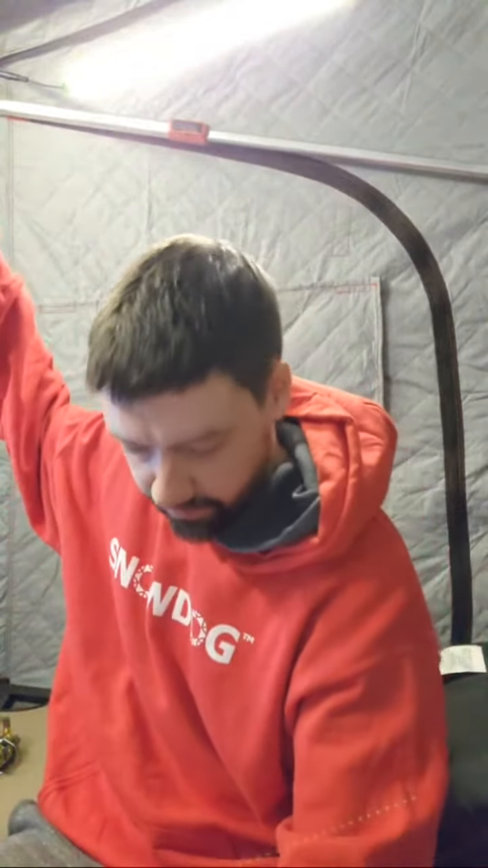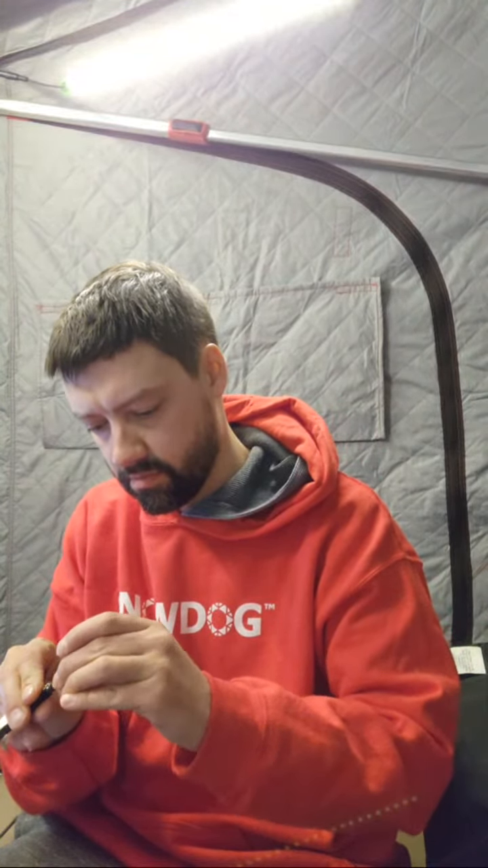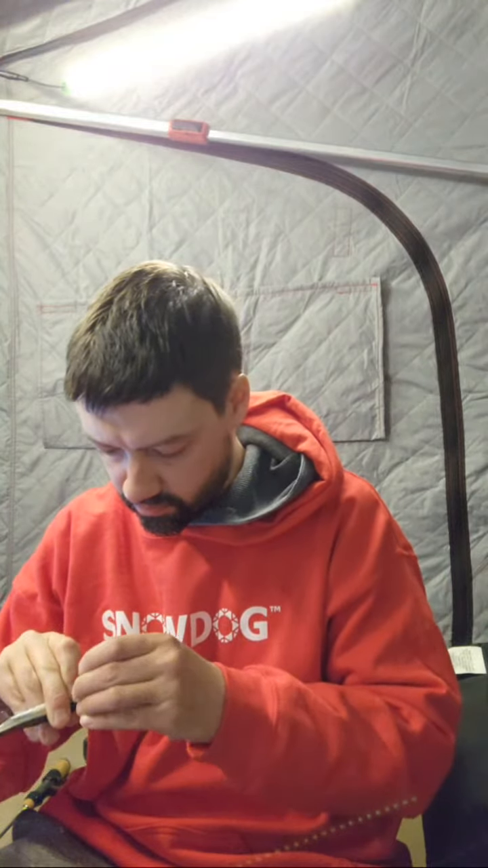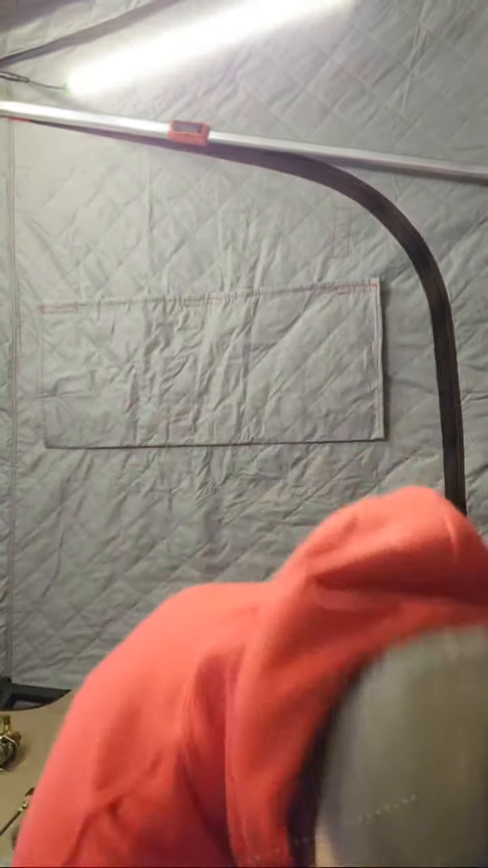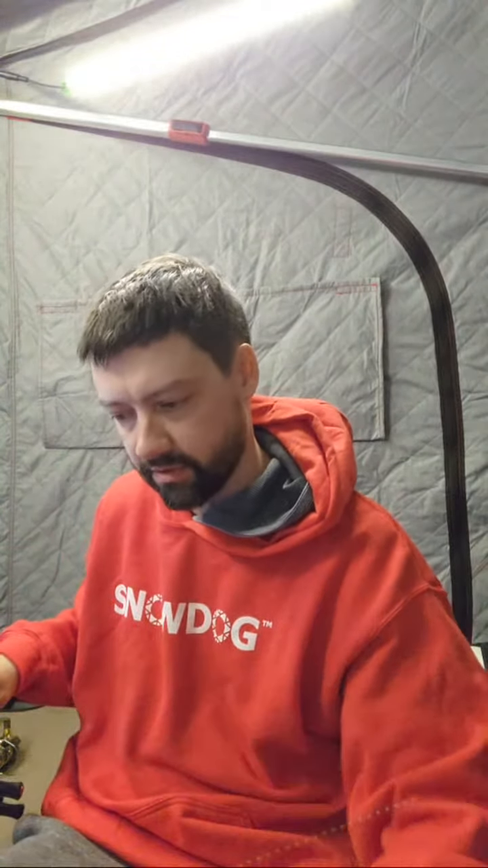Got another one. I'm just using the eyeballs of the ones I'm catching for tipping the Wonder Bread jig from Circle Tackle.